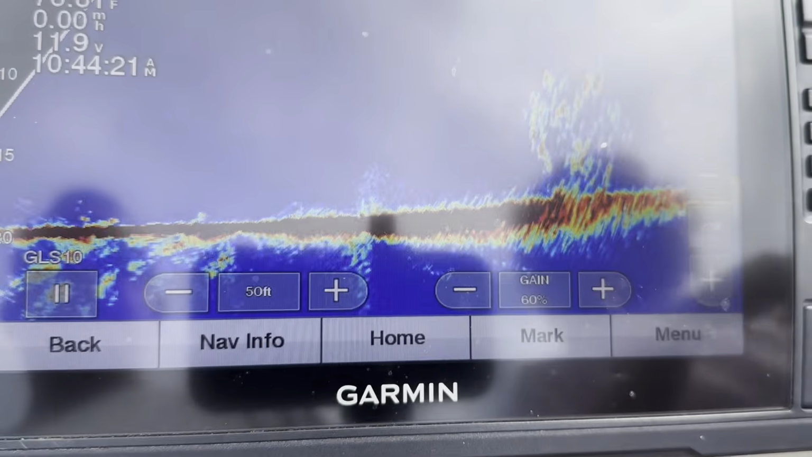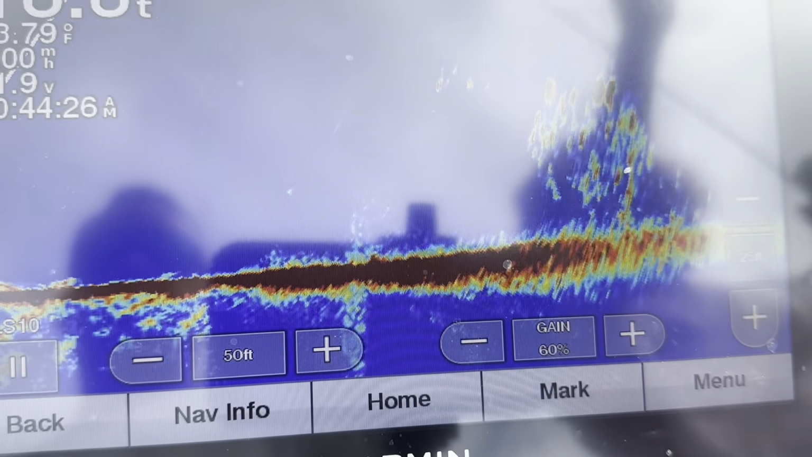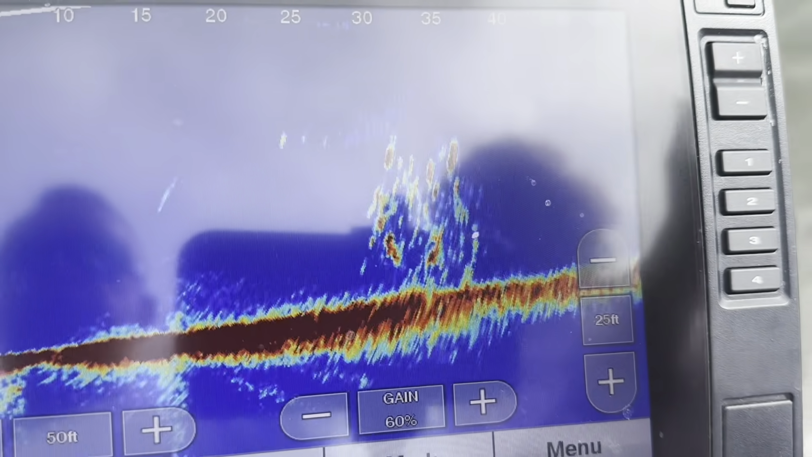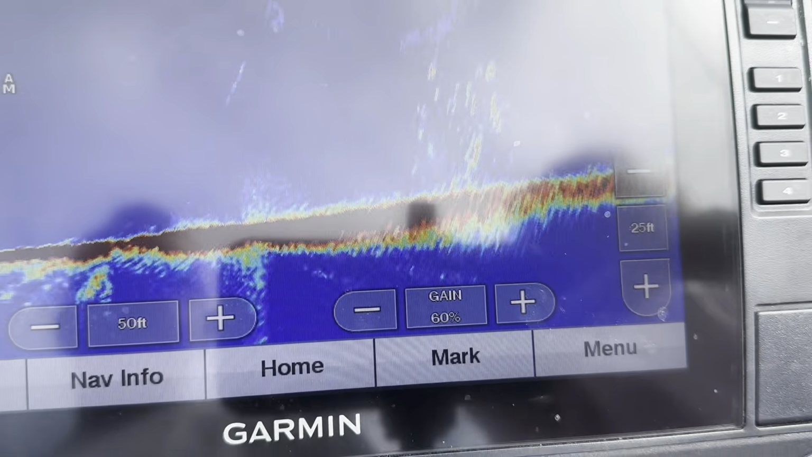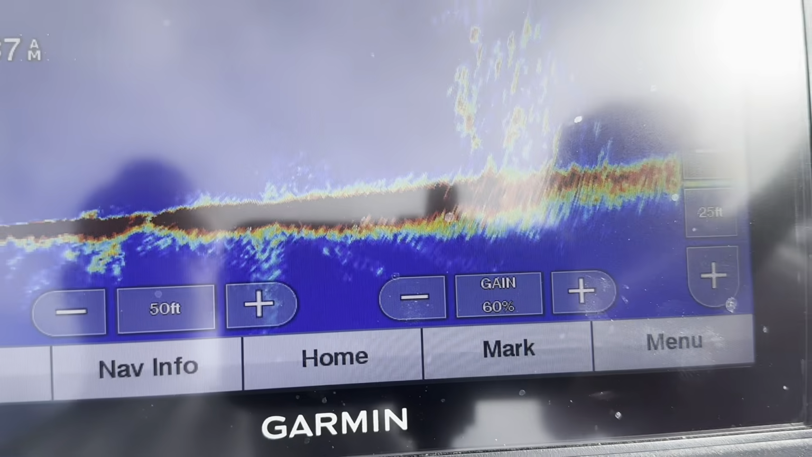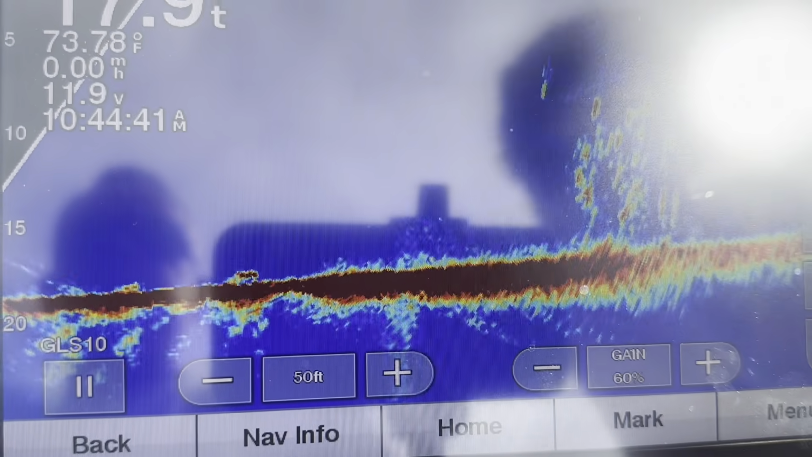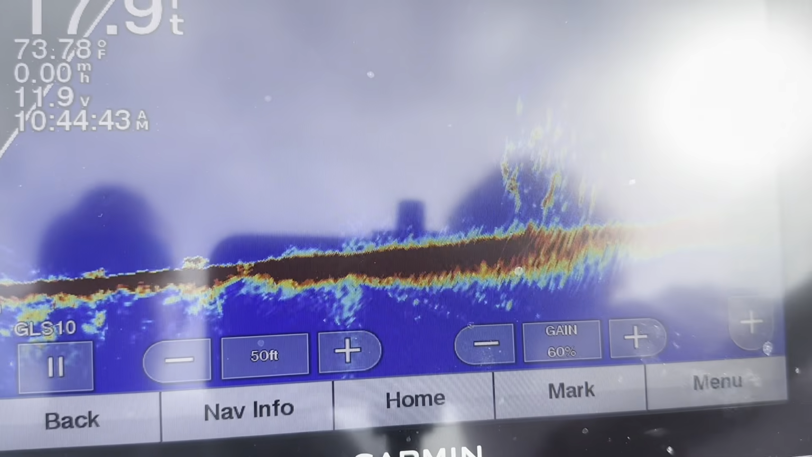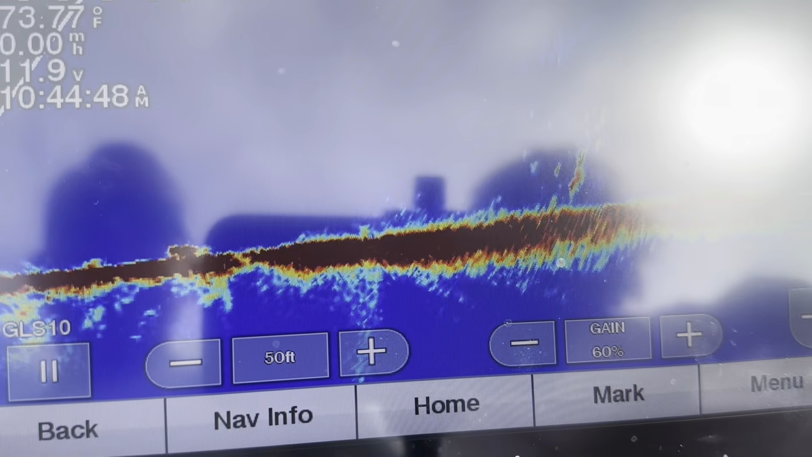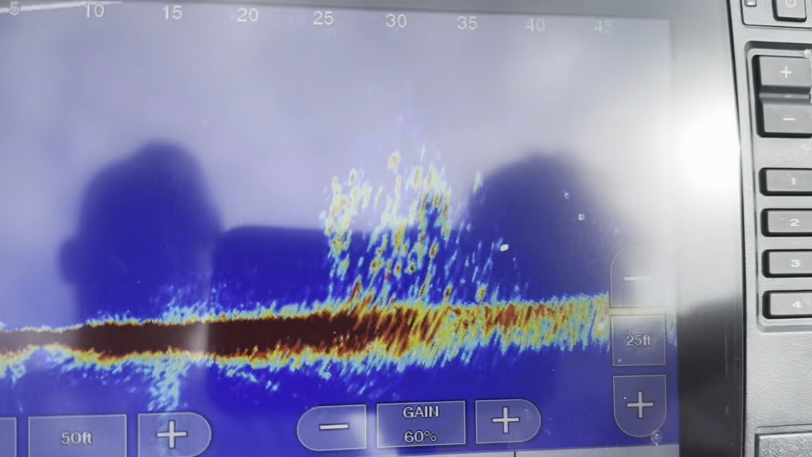Is that a big one in the back here? There's two big ones, three. Oh my goodness. It's showing some good ones on top at 35 feet. Look at that third one that come in back there that's leaving. Two big ones that was sitting on top of it, going out of it.